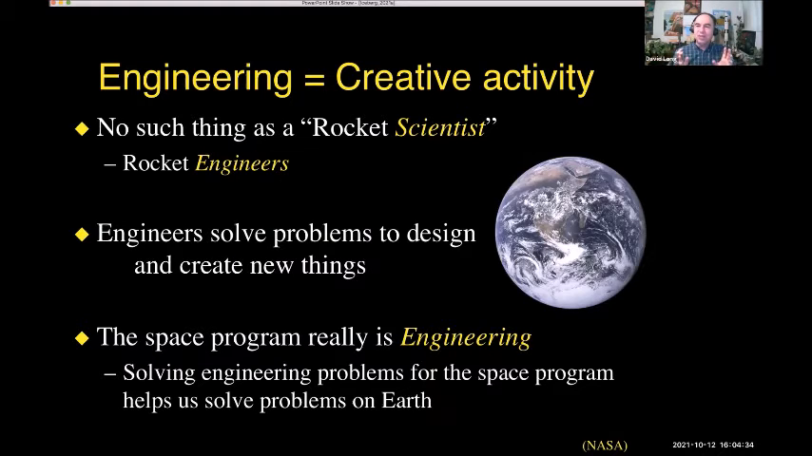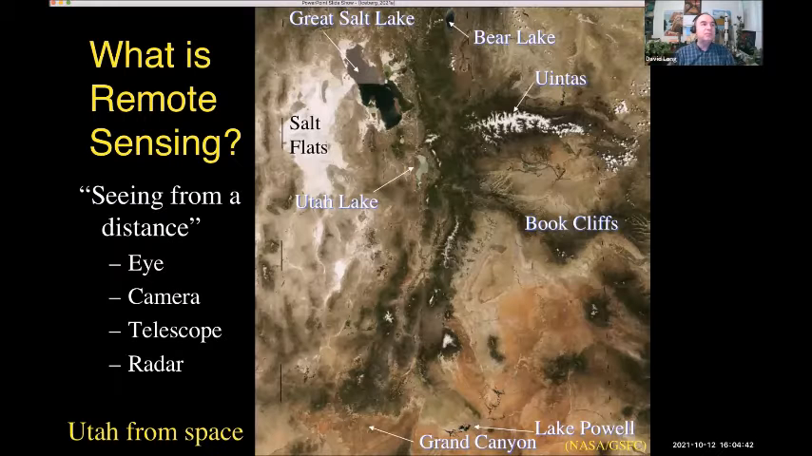So some of these slides are from my outreach programs here, and this is one of my favorite slides to talk about. That as engineers, we solve problems on Earth. So I'm going to talk about remote sensing. Remote sensing, of course, is seeing from a distance. So we have a chance to see things from a long way away. So we are already expert remote sensors because we can see things from a distance now.